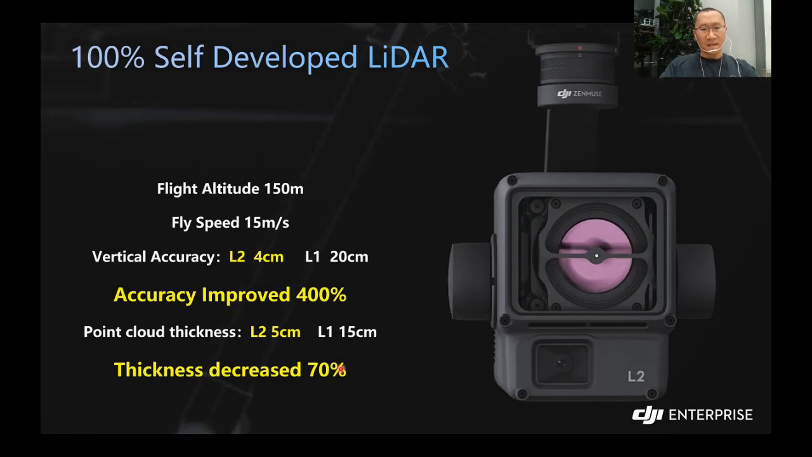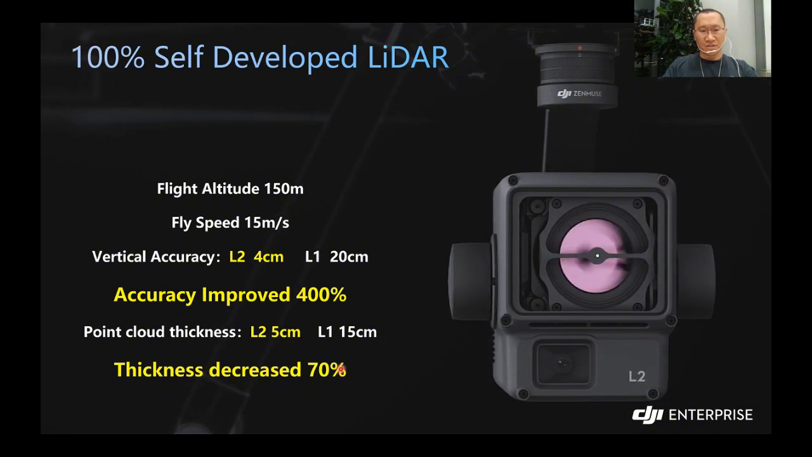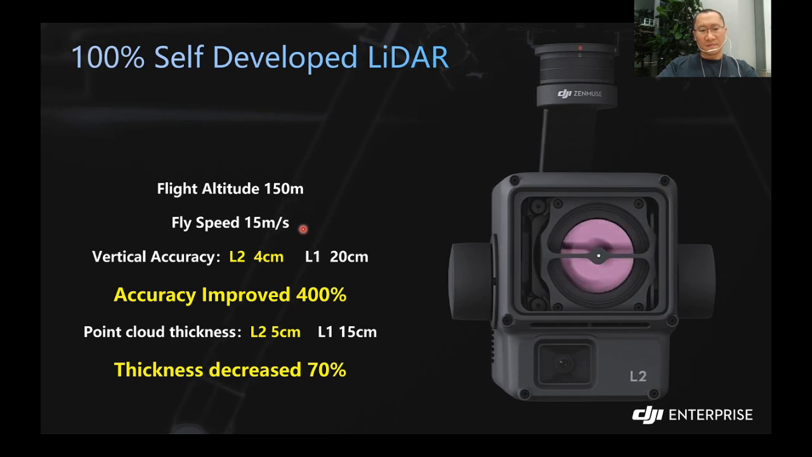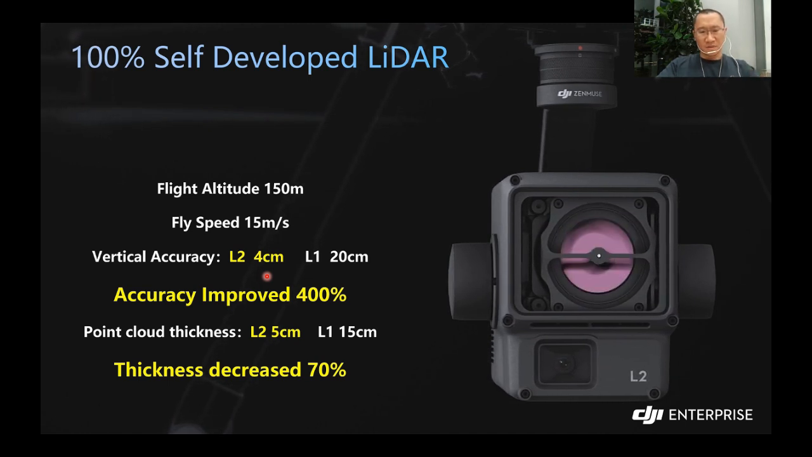The second is that we equipped it with a 100% self-developed LiDAR sensor. With the condition that we fly at 150 meters high, with a flight speed of 15 meters per second, the vertical accuracy can go as high as 4 centimeters, compared to the L1 in the past which was only 20 centimeters.